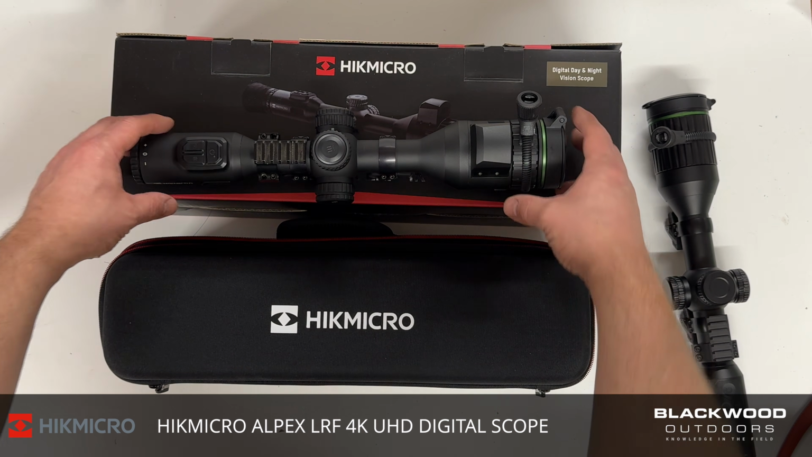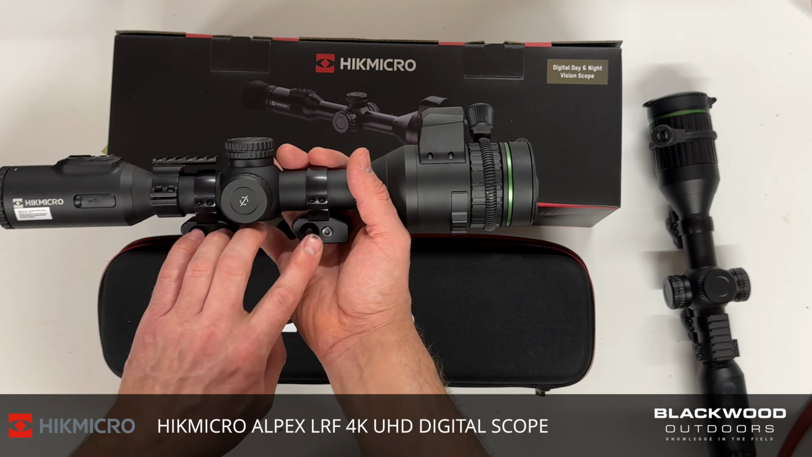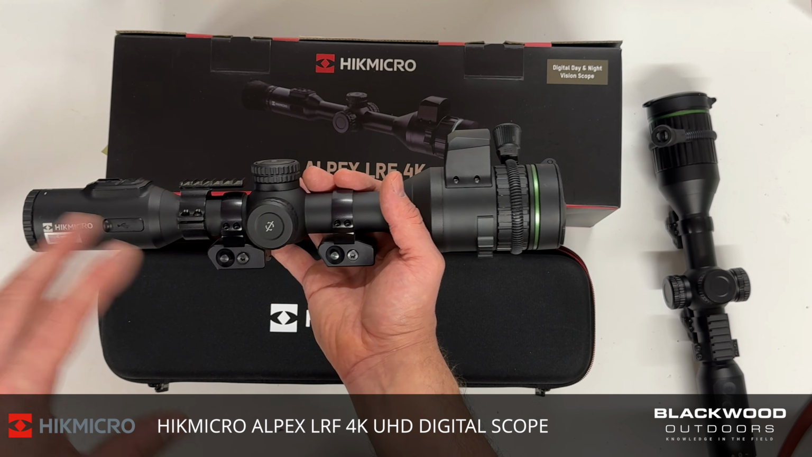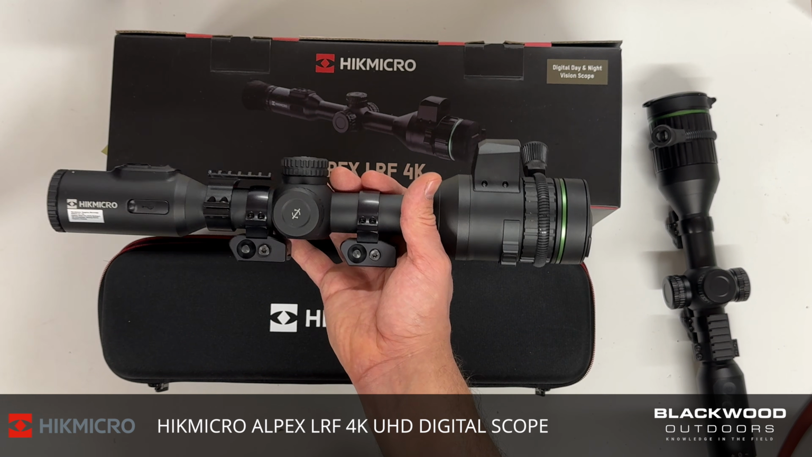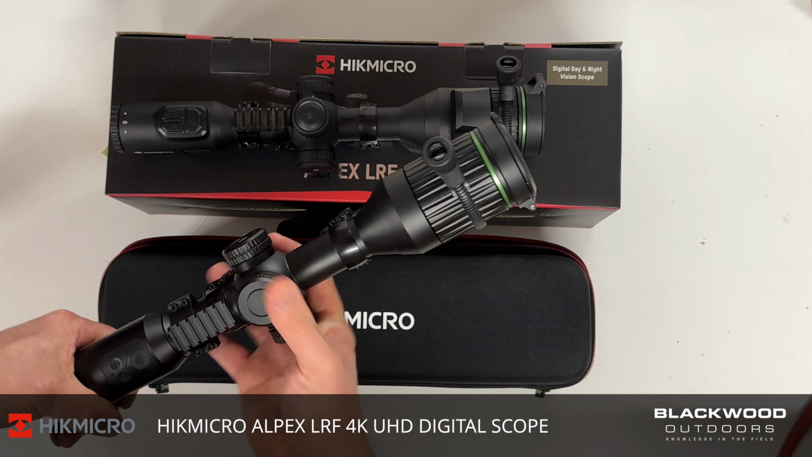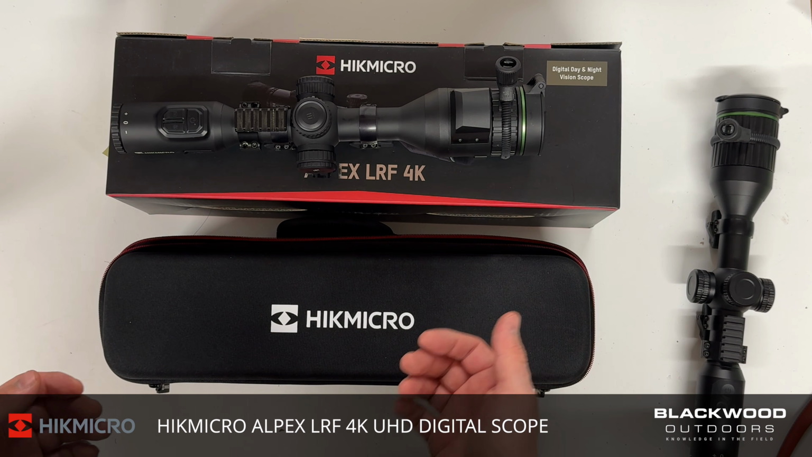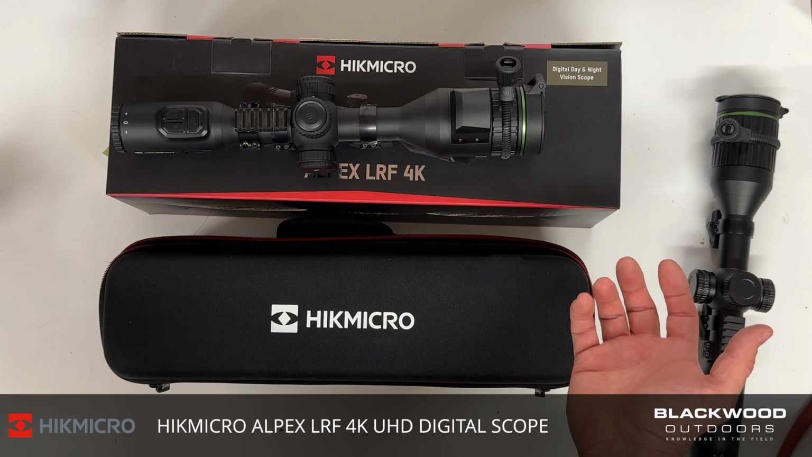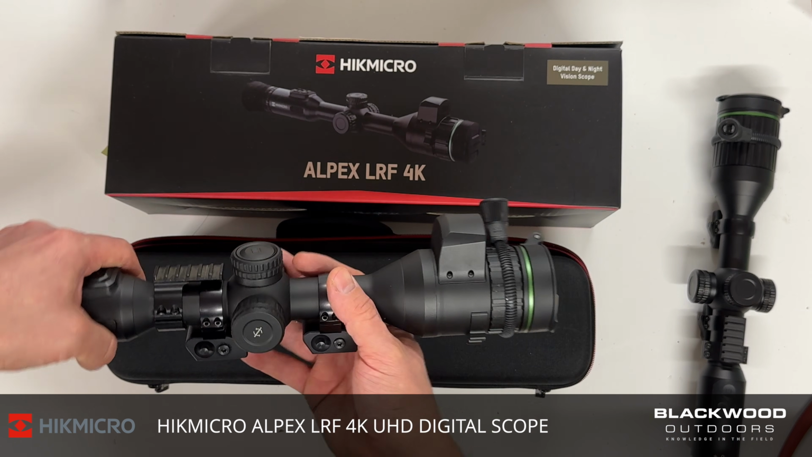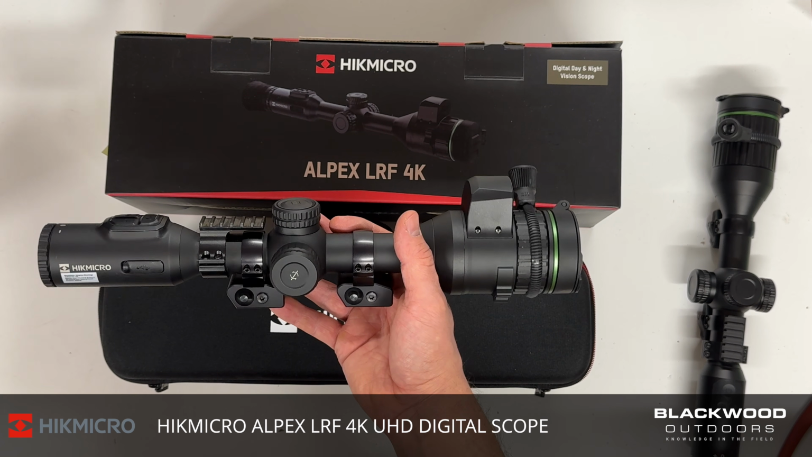Moving forward, here I've fitted my own Weaver accessory rail. You do not get that supplied. You do not get the mounts. These are all extras I've fitted. It is the traditional tube style body. Some people have complained about the weight, but this is how I see it. It is roughly the same weight as the standard Alpex, as the C50, as a Thermion thermal scope, as a Stella, as a half decent tactical optical scope. They all have similar weights. We've used these for years, with different weights of different scopes. It's not an issue. The rifle's a lot heavier. This is the least of my worries weight-wise.